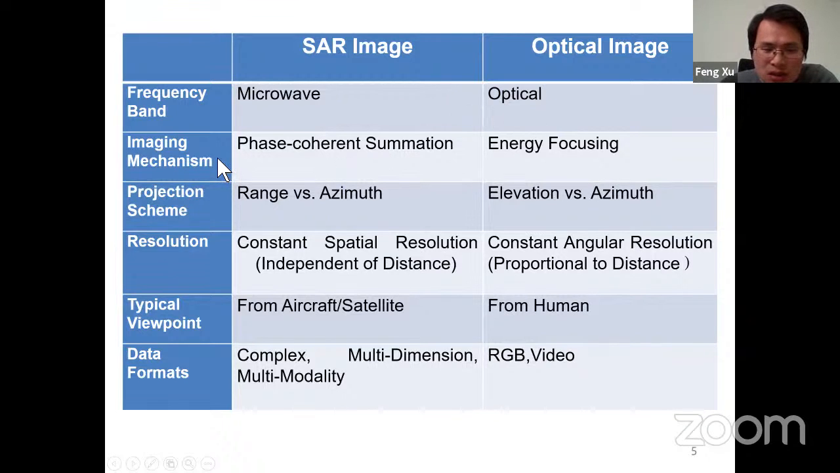And besides, the imaging mechanism is also different, because SAR imaging is a phase coherent approach, versus optical, which is a lens focusing approach. And also, one dimension of SAR, as in conventional radar, is for ranging, right? So one dimension is ranging, and the other dimension is azimuth. But for an optical image, usually it's elevation versus azimuth.